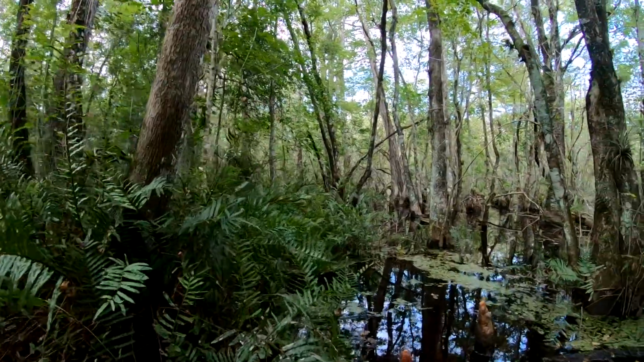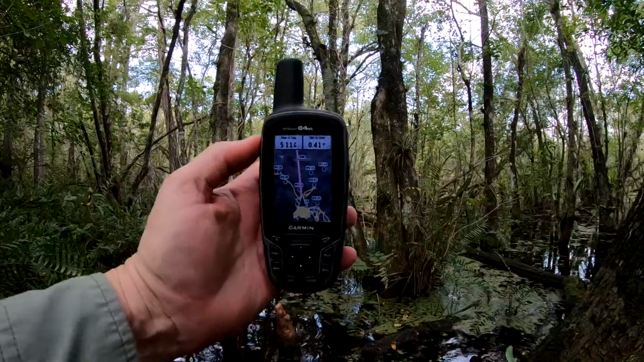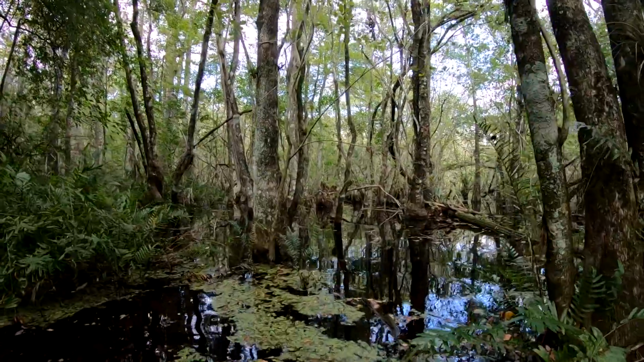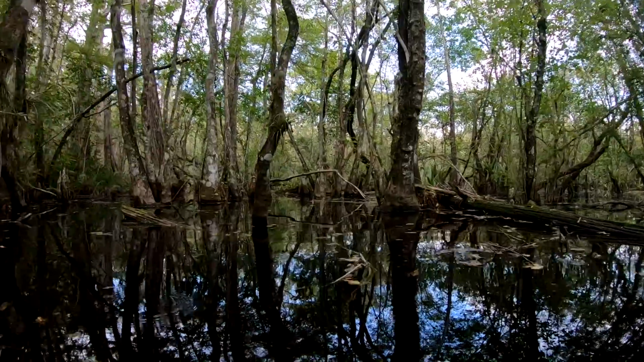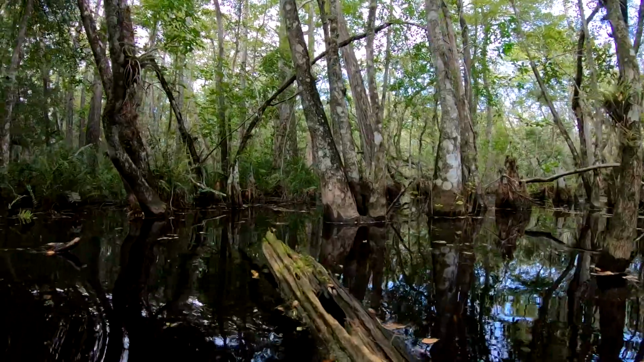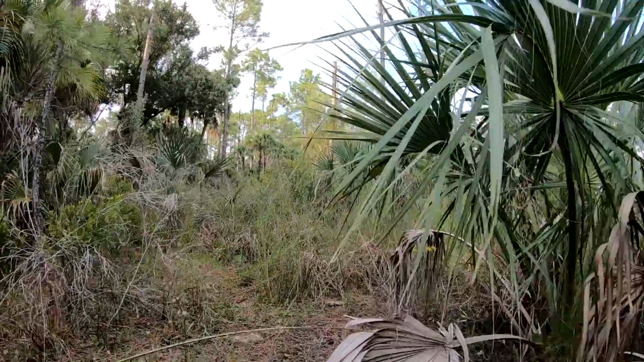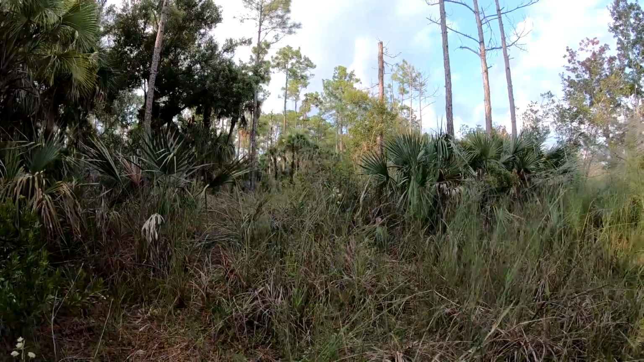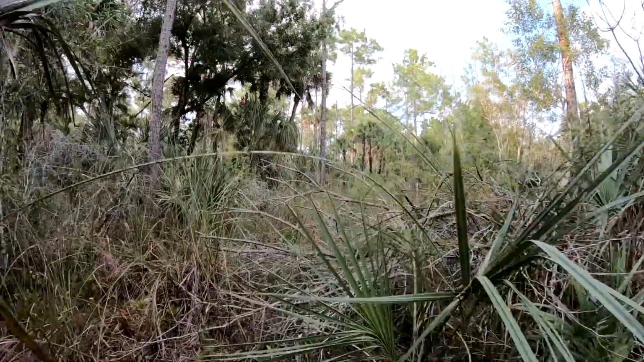This camera is 0.41 miles right this way through this gator infested swamp. Yikes. All right, we made it out of the swamp, past all the gators and the snakes. This camera is about 87 feet up here on our right. I put this camera out at the end of May, so it's been out for more than 3 months.